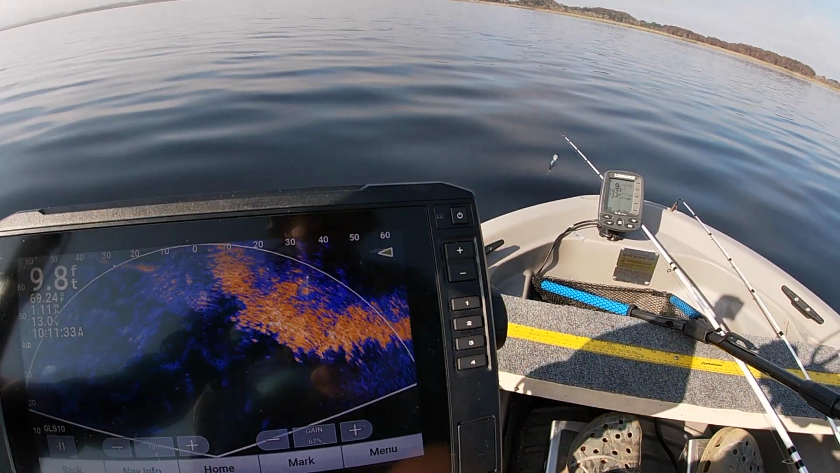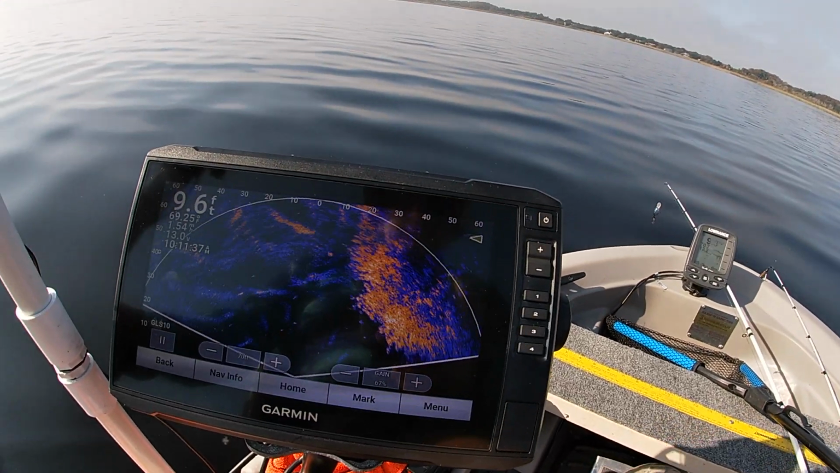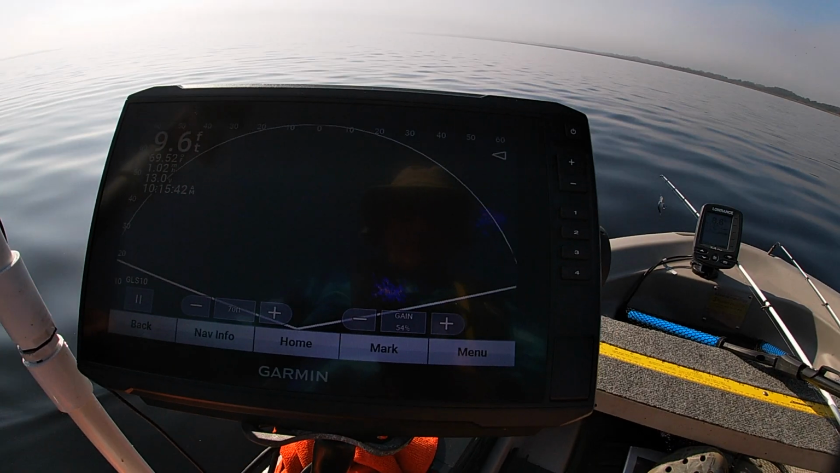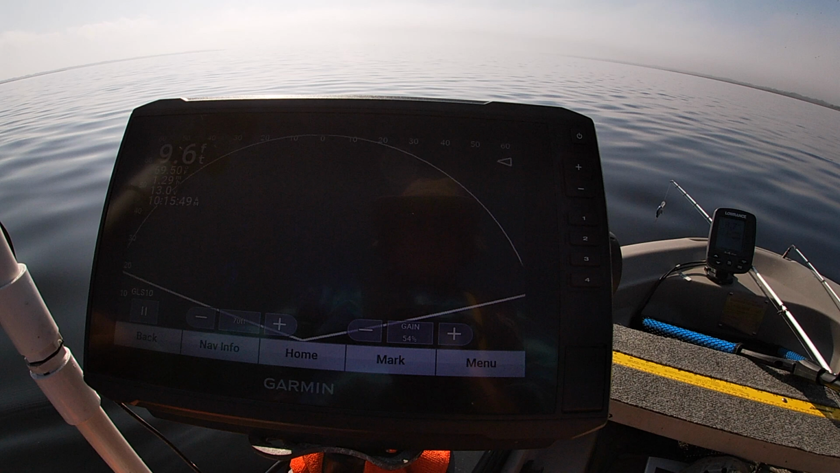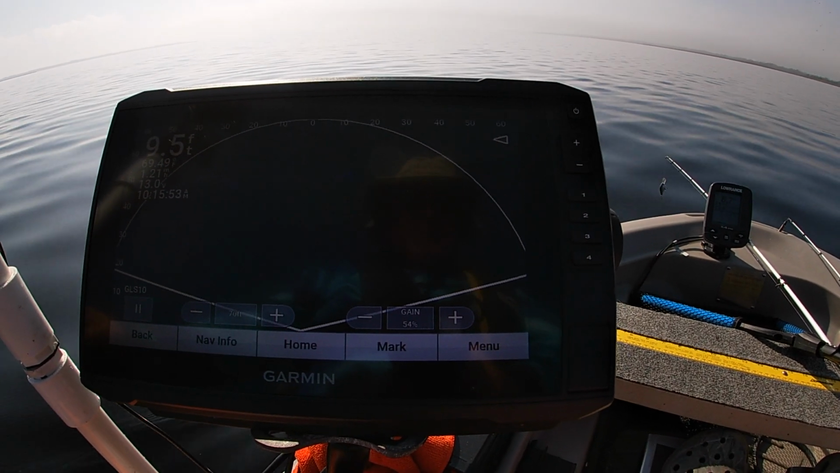So I have hydrilla starting out in front of me, pretty heavy. So I don't want to run into that. I really like the idea that this will let me see these clumps of hydrilla, so I'm not running into them with the twin troller and sucking all that hydrilla up inside the propellers.